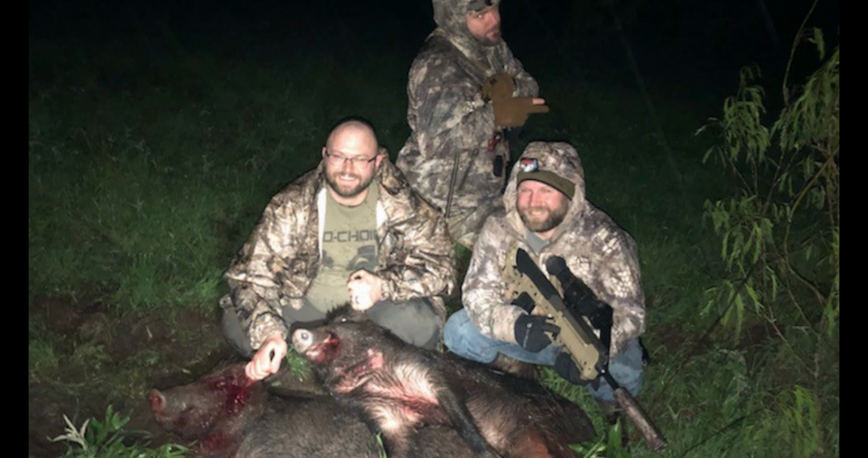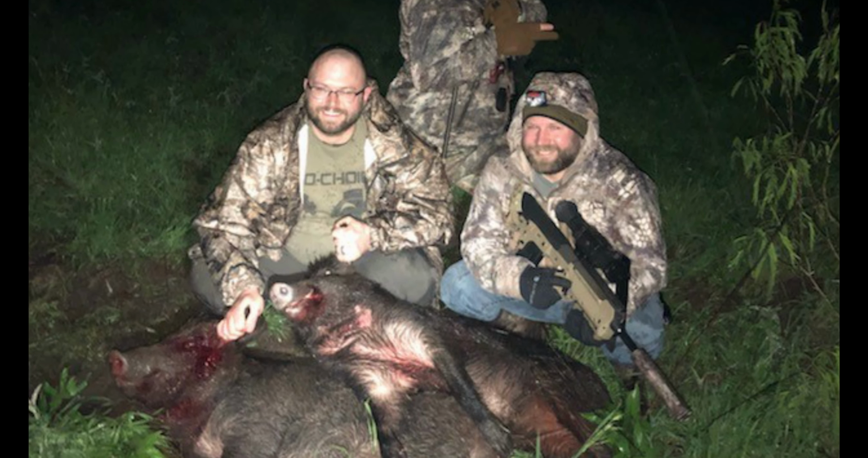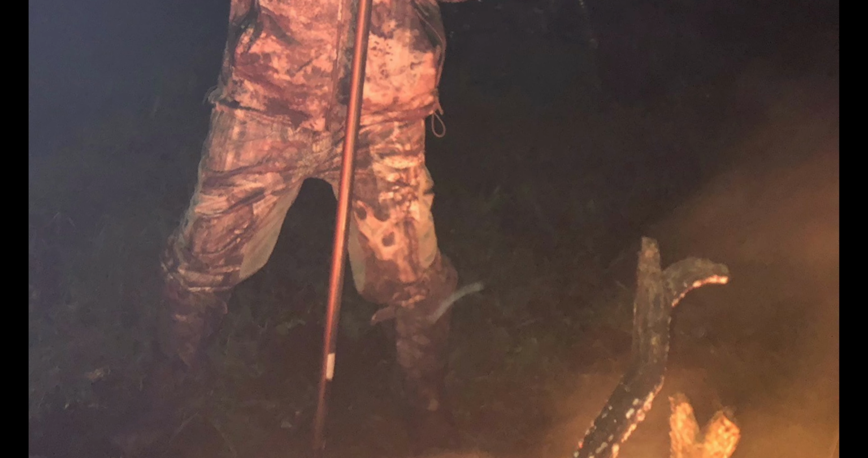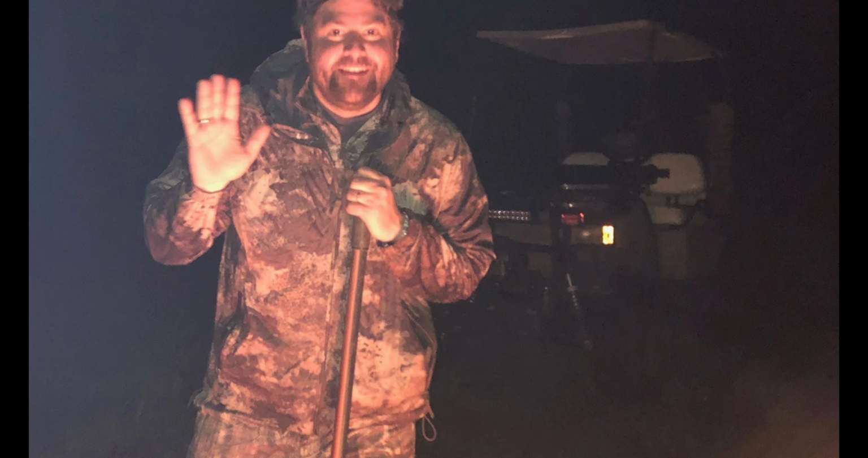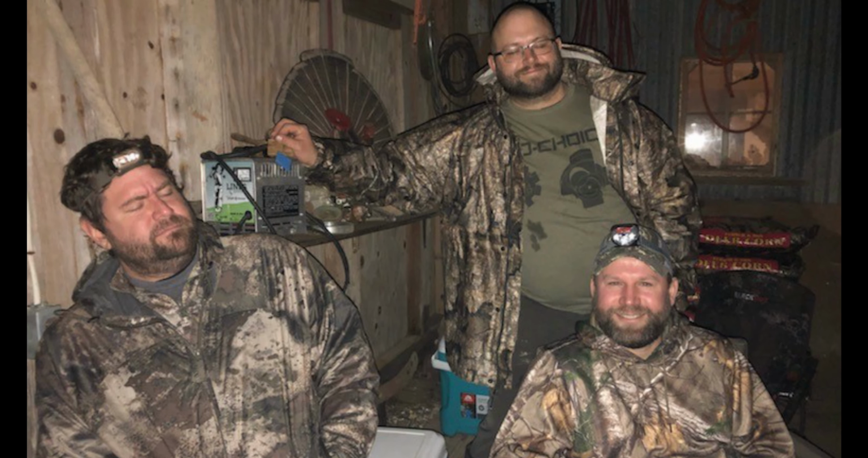We actually recovered those two hogs right there, and there's all three of us from the firing line. Now, one thing you did notice is that I very quickly put the safety back on, and my only tip, mainly something for myself, is that even though I've been hunting around these guys for long enough, maybe I should have held off on putting that safety on because I could have put a follow-up shot into that running pig a little bit faster.